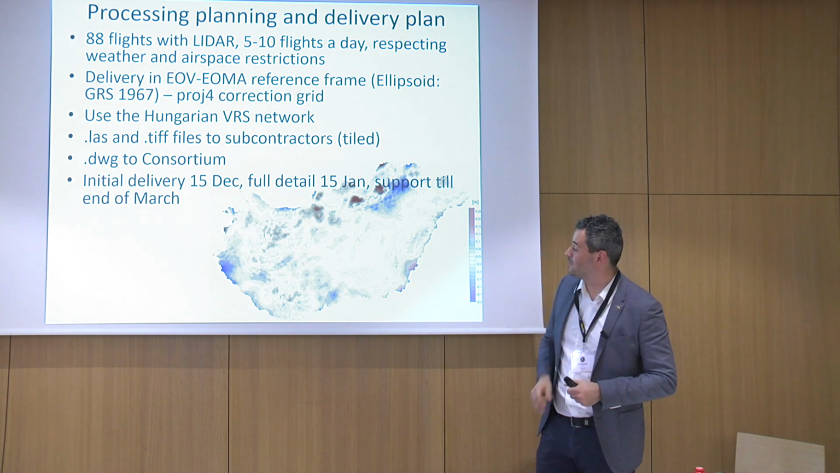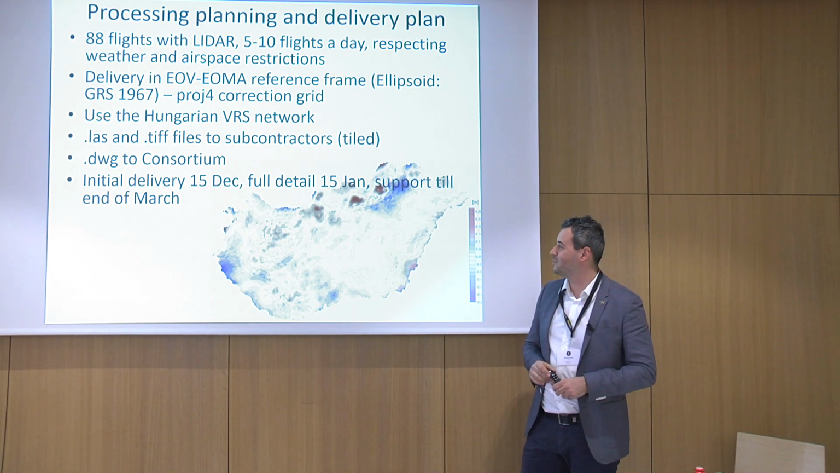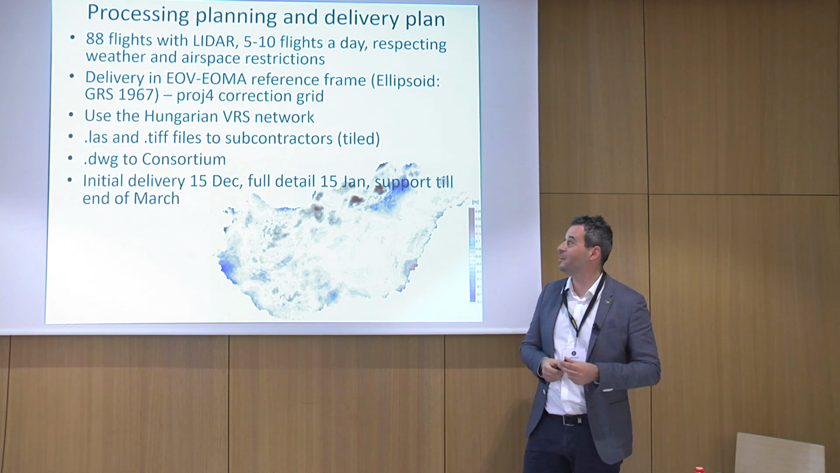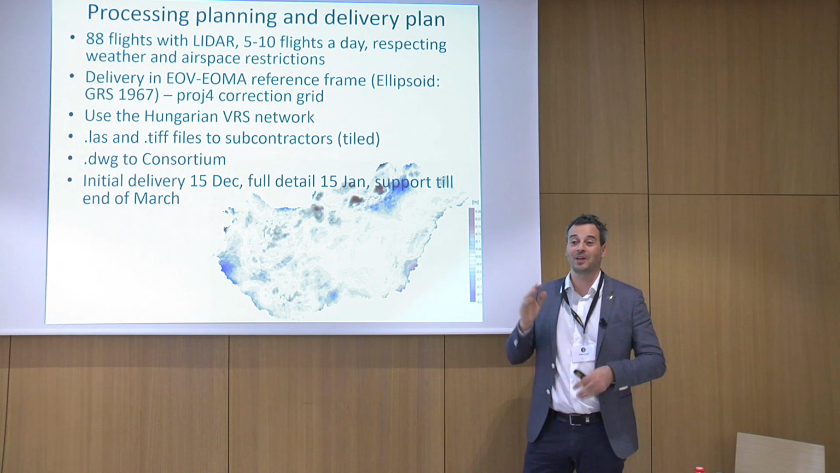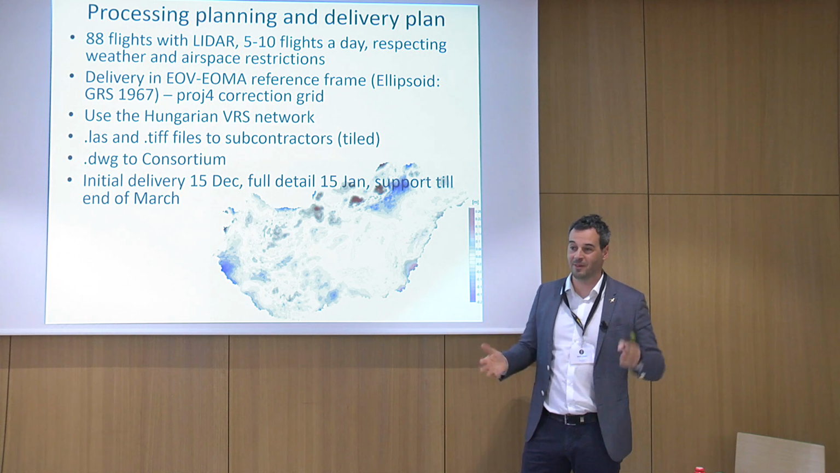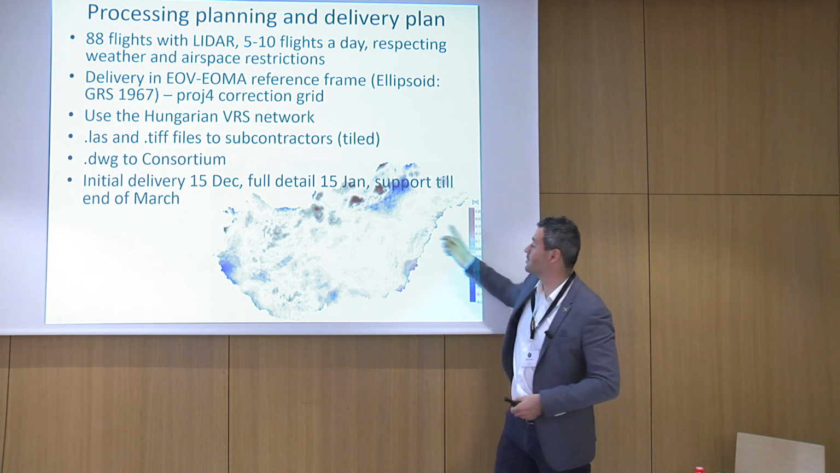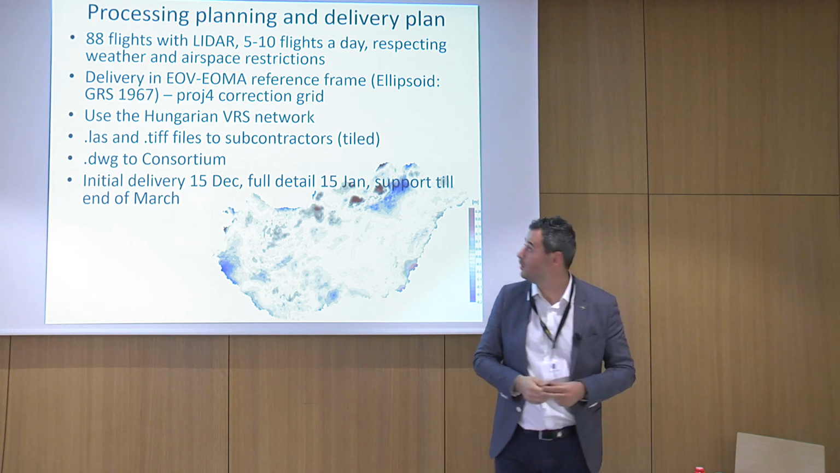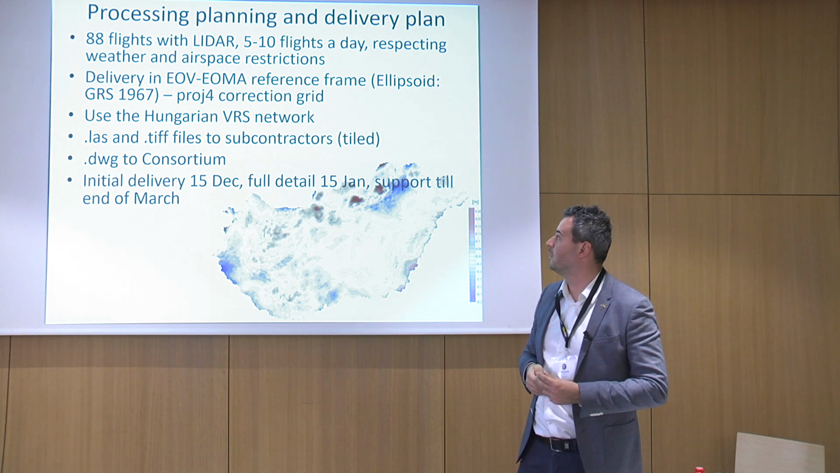What is also bad is that we have to get everything in the Hungarian national coordinate system, which is derived from a GRS 1967 geoid, but it has a custom elevation correction grid. So when we have the LAS files, we have to crunch the whole thing and apply a custom correction grid to it, because in certain places there's a 25 centimeter height difference from the base geoid. And as I said, we use the Hungarian VRS network extensively.